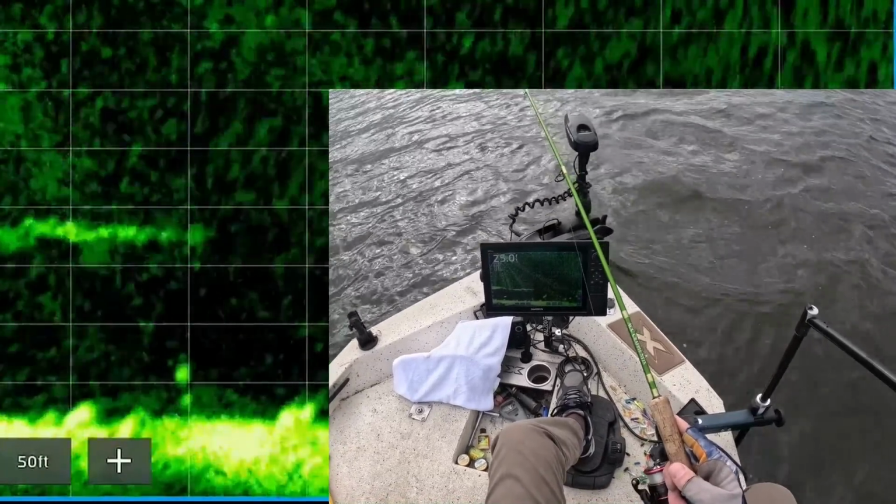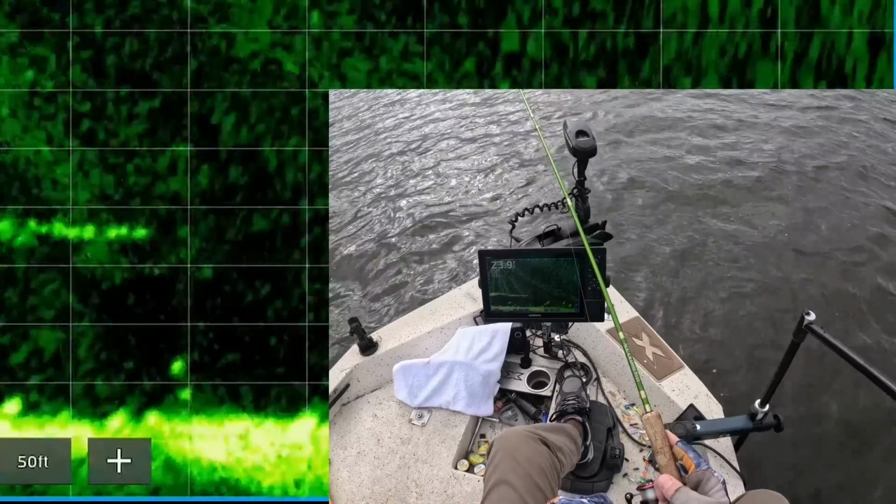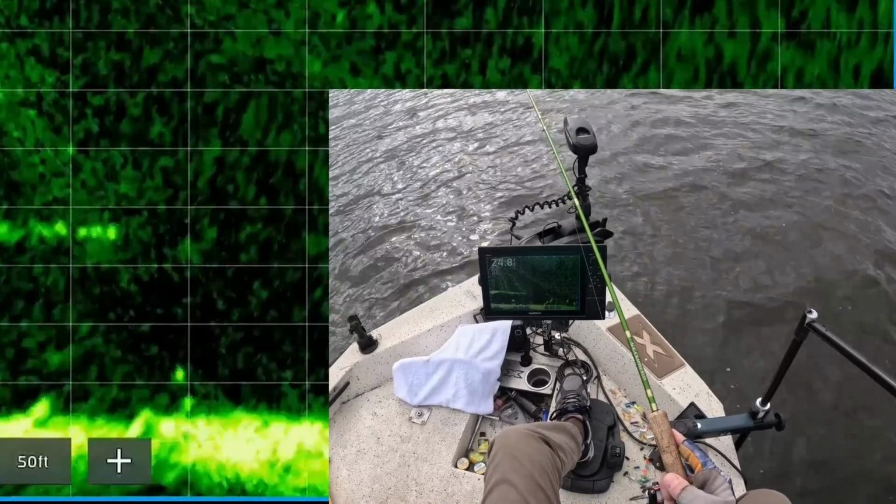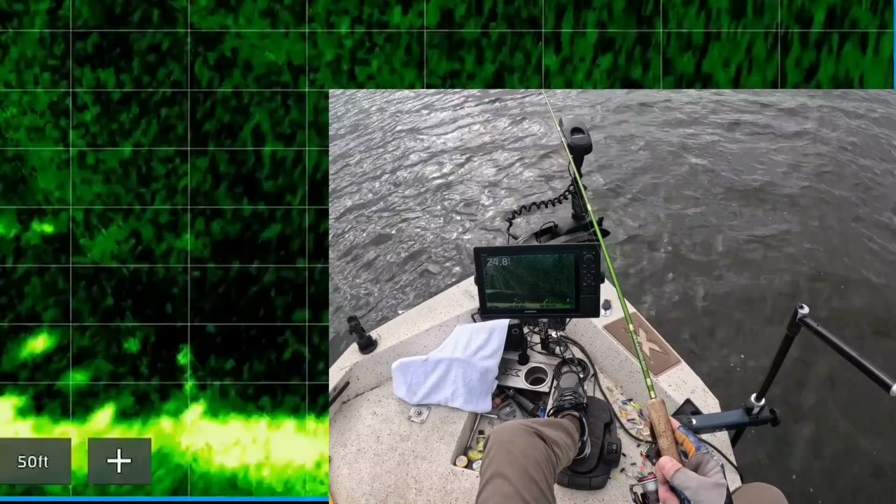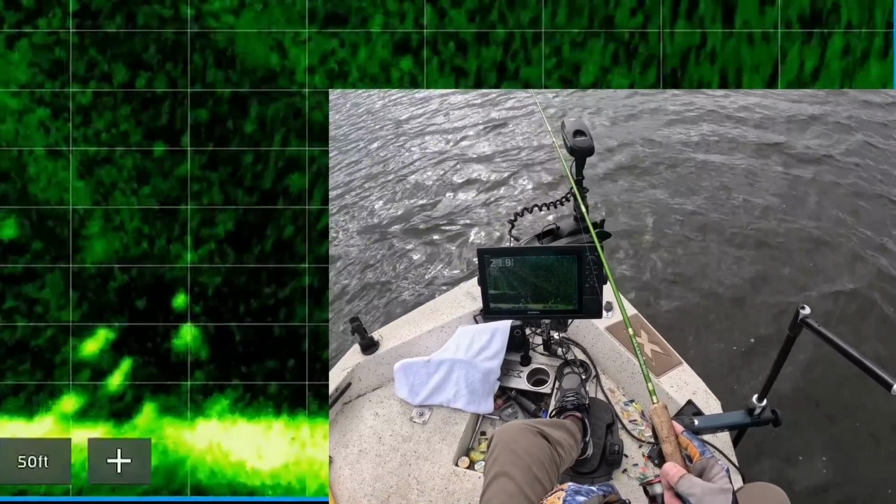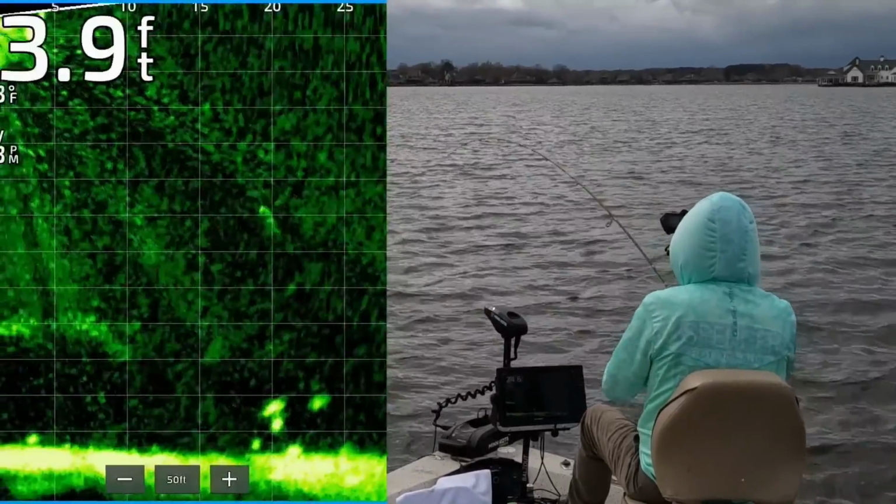These fish were on the bottom today. It's a good pattern for the winter when it's really cold. Drag it along the bottom. They'll be in the mud and they will eat it. This one's about to eat it. Ooh, there's one. 20 feet out. He got it.